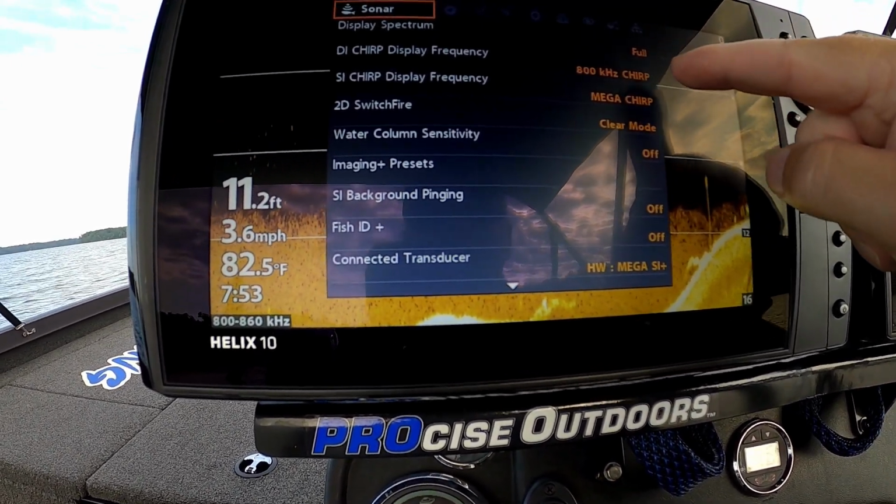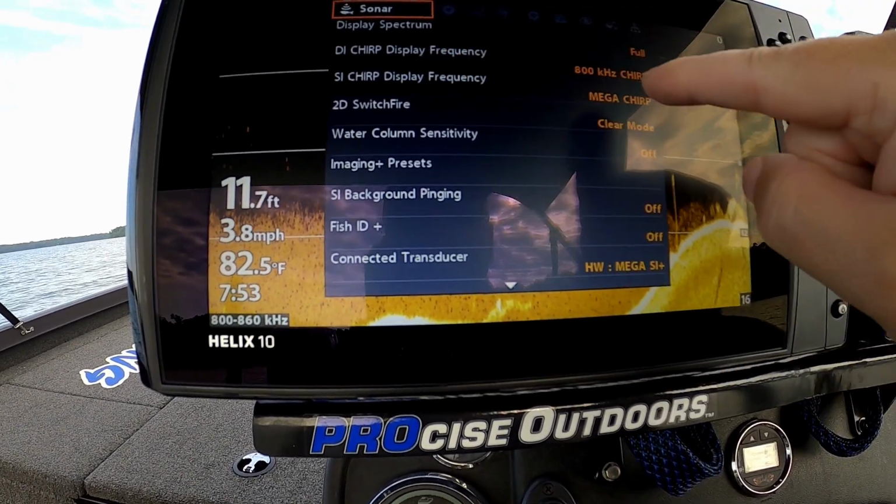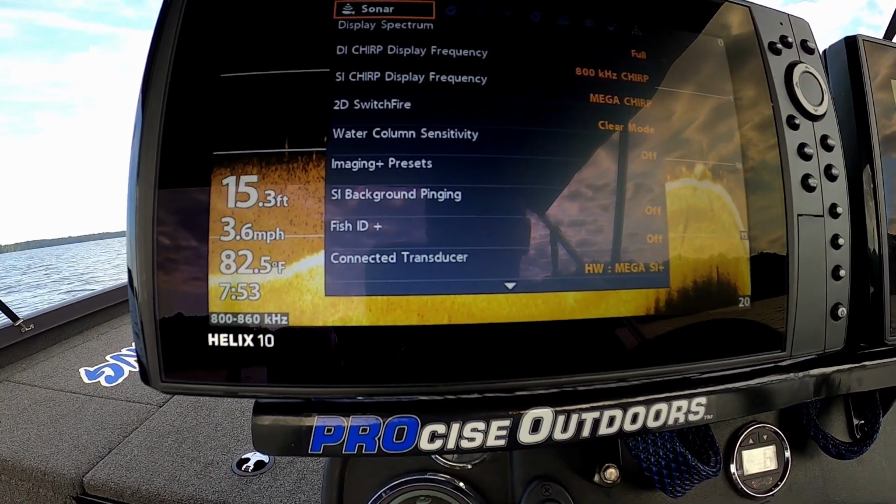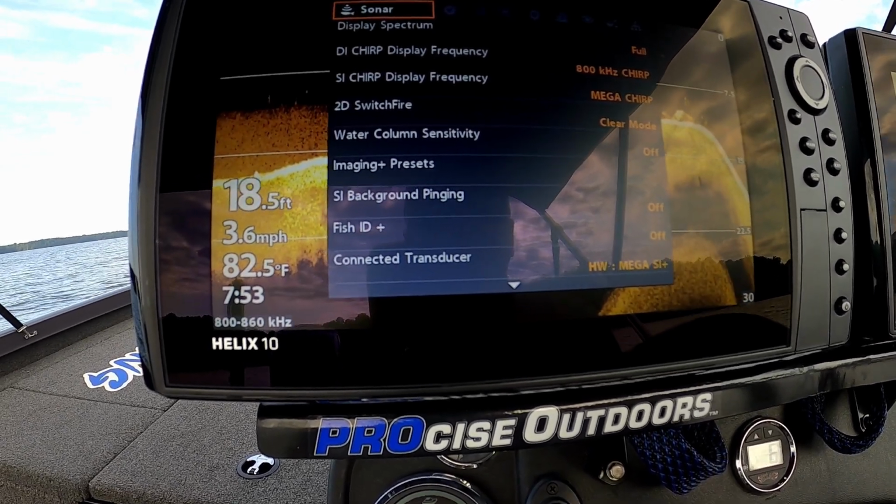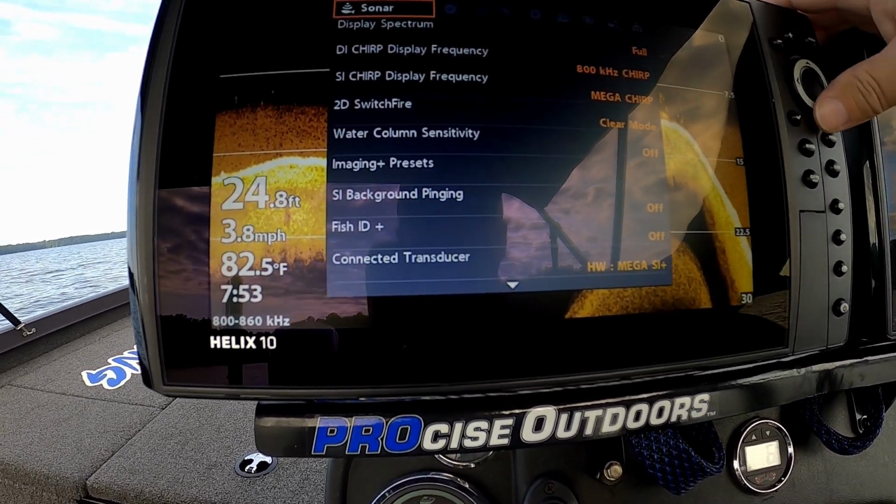So on my 2D, 800 on my side scan, my Mega Chirp and clear mode is currently on my 2D, but I hardly ever use a 2D other than just to show you guys occasionally, but I don't use it. Scrolling down through here,